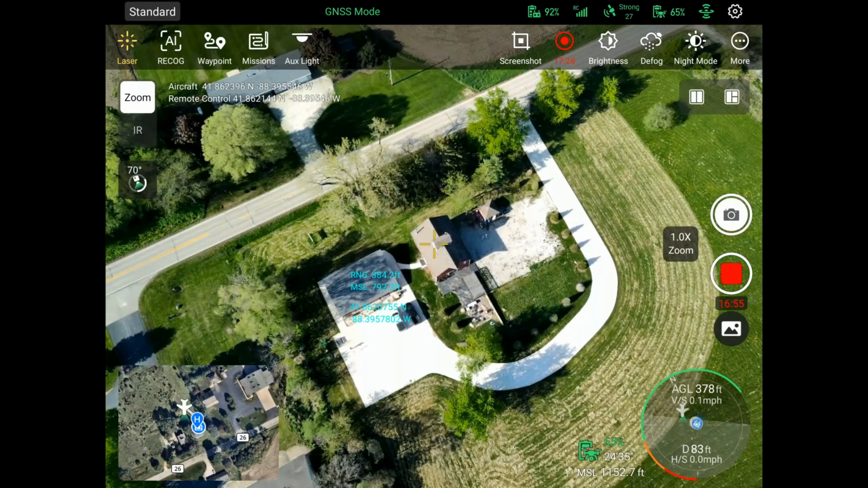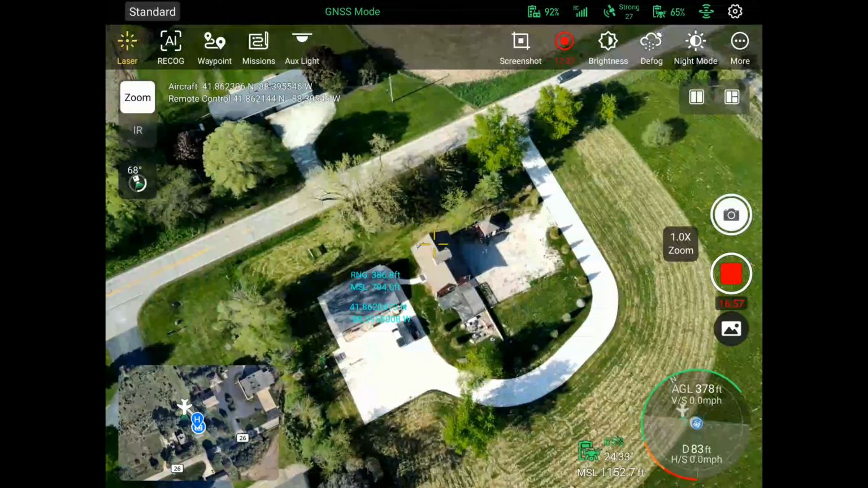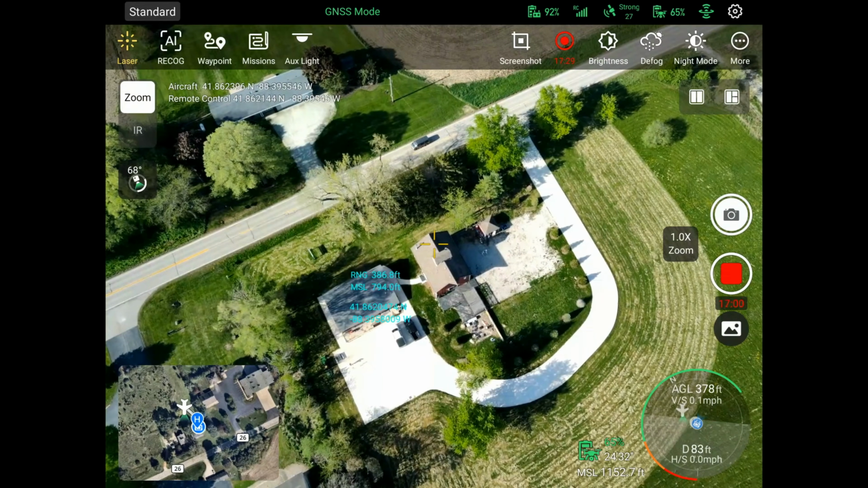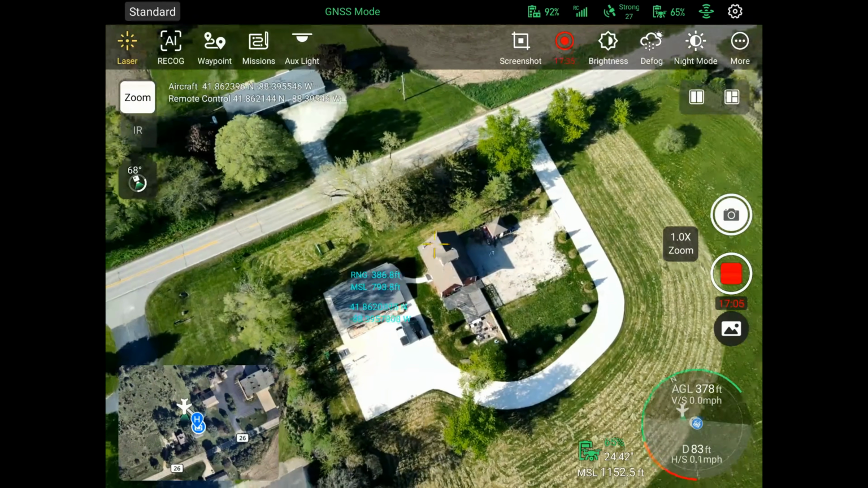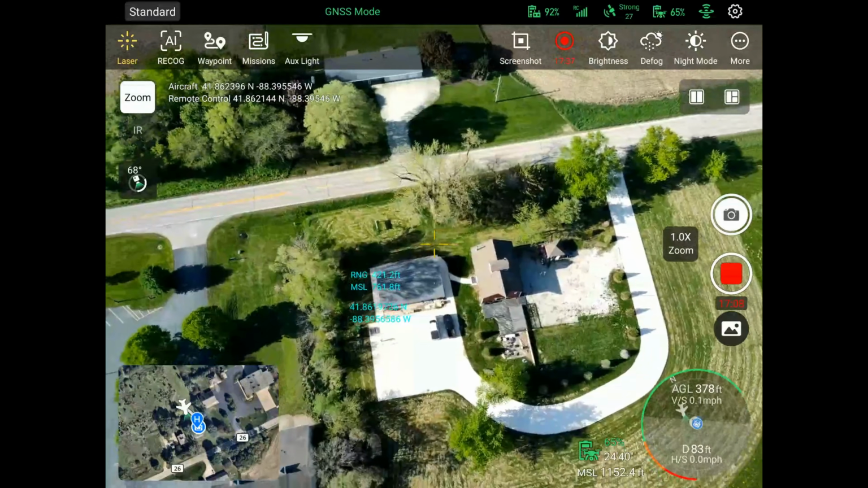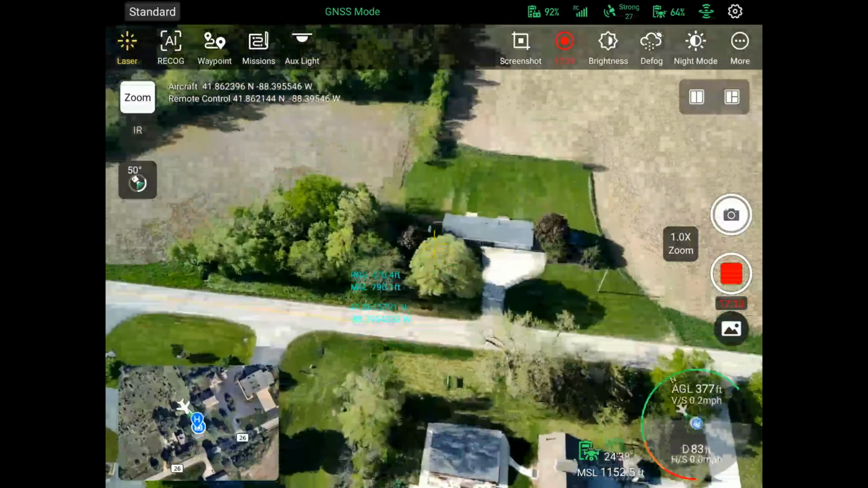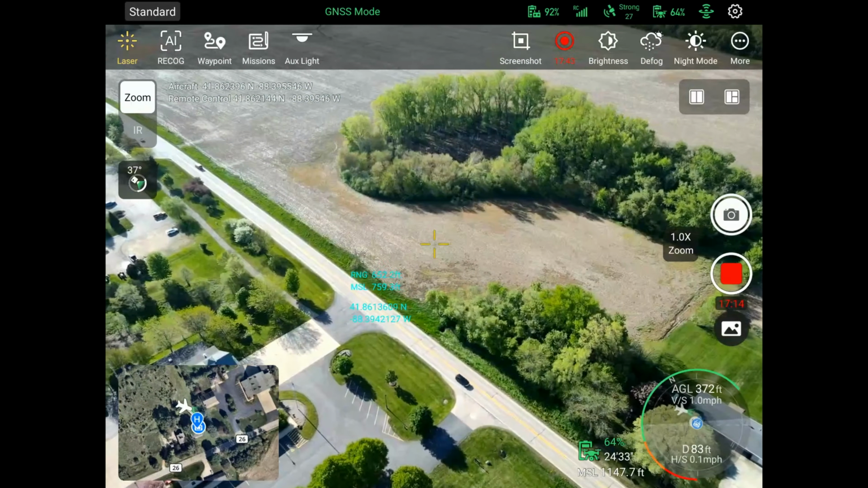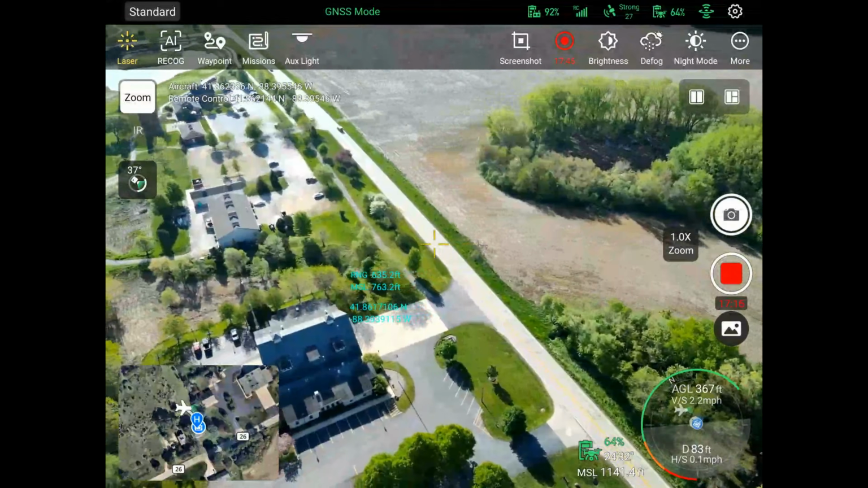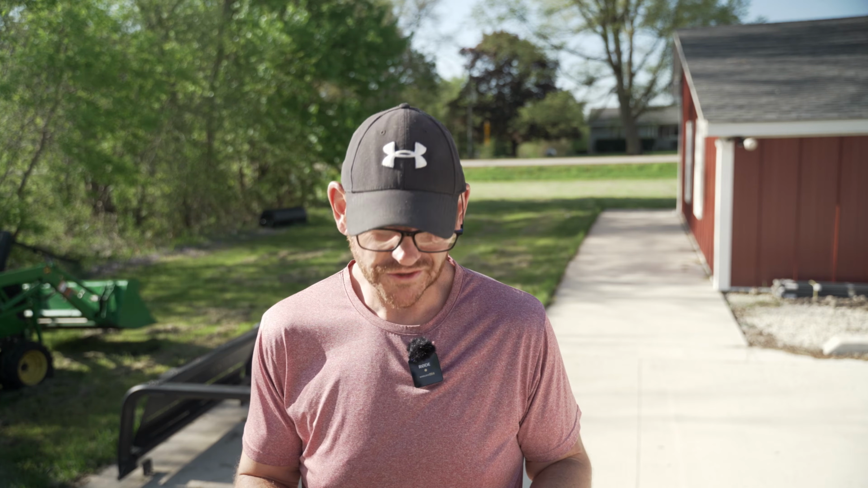Yeah, you can see that's going to be a very useful tool for search and rescue. And again, this isn't the first drone to be able to do this, but this is a great addition to this drone, especially at the price point. This drone is coming in at $9,000, and closer to 10,000 once you add extra batteries, and then there will be additional add-ons to it.